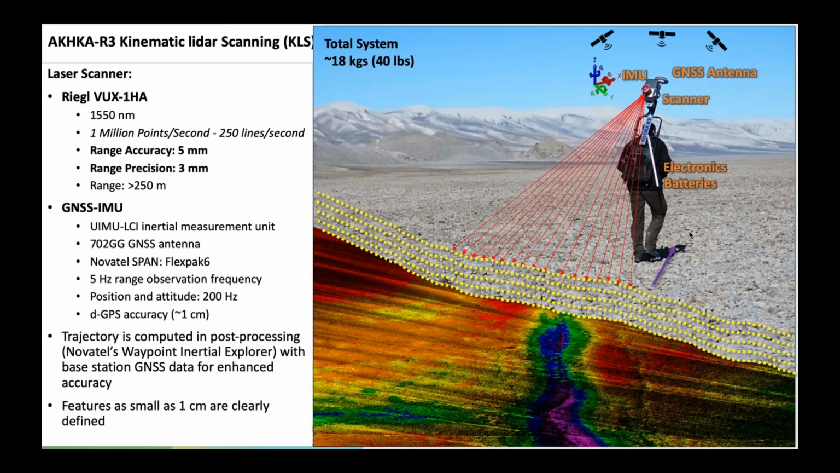So this is the prototype rig, the Akka R3. Akka, loosely translated in Finnish, is the old hag, which after carrying around an 18 kilogram, 40-pound system for a few hours, you'll understand why we called it the old hag.